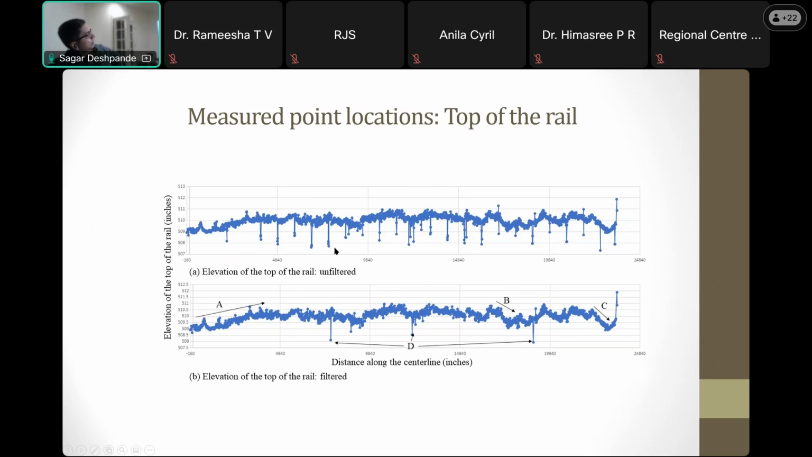So every connection, that was removed by using a filter. And so this is unfiltered and this is filtered, and you can see that this is elevation, and you can see the rail is actually heading up pretty normal over here, but a big drop at a couple of steps. So again, very important information for the steel.